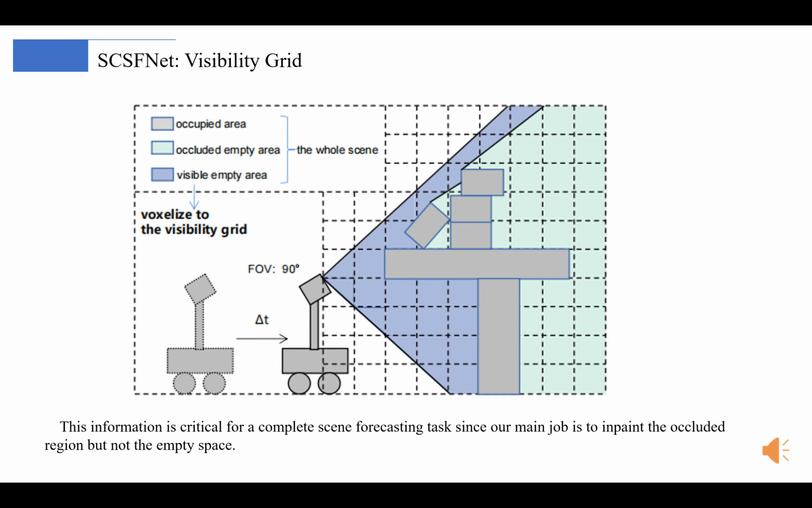Visibility grid is the visible empty space between the camera and the point. This information is critical since our main job while forecasting the scene change is to inpaint the occluded region but not the empty space. The task is much easier and can ease the need to model occlusion variations while solving the challenging SCSF task.